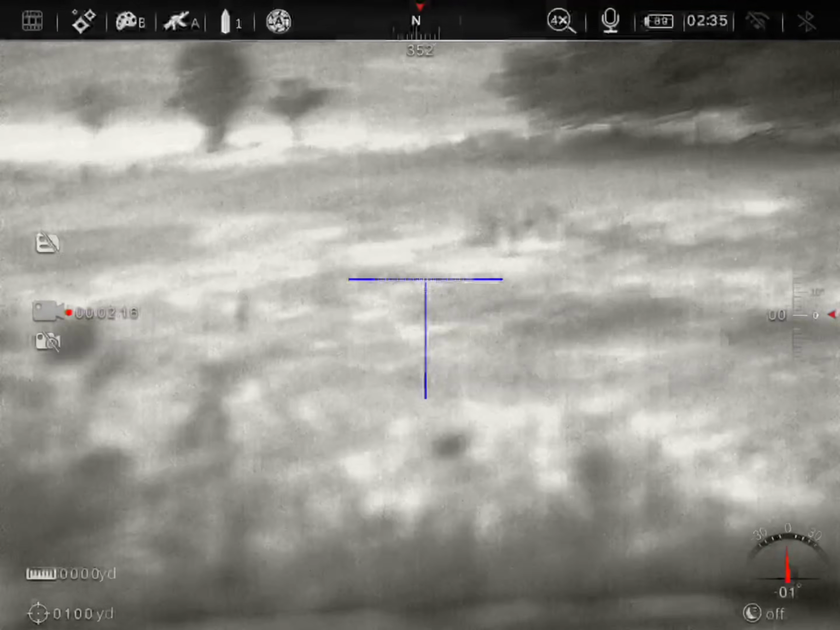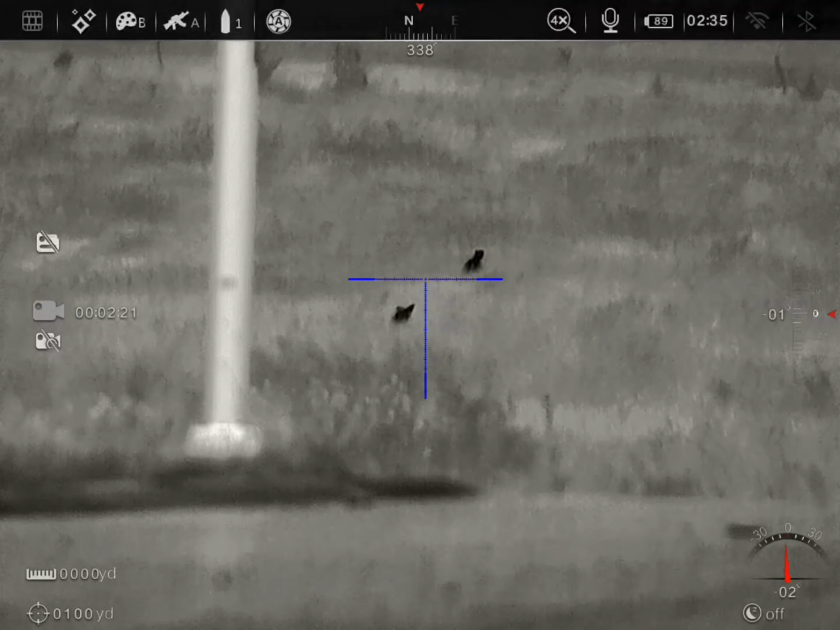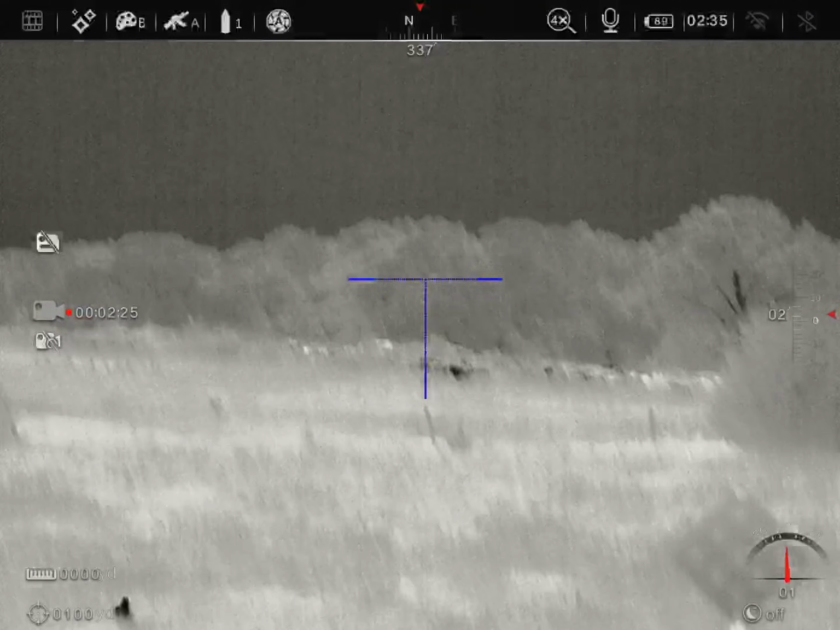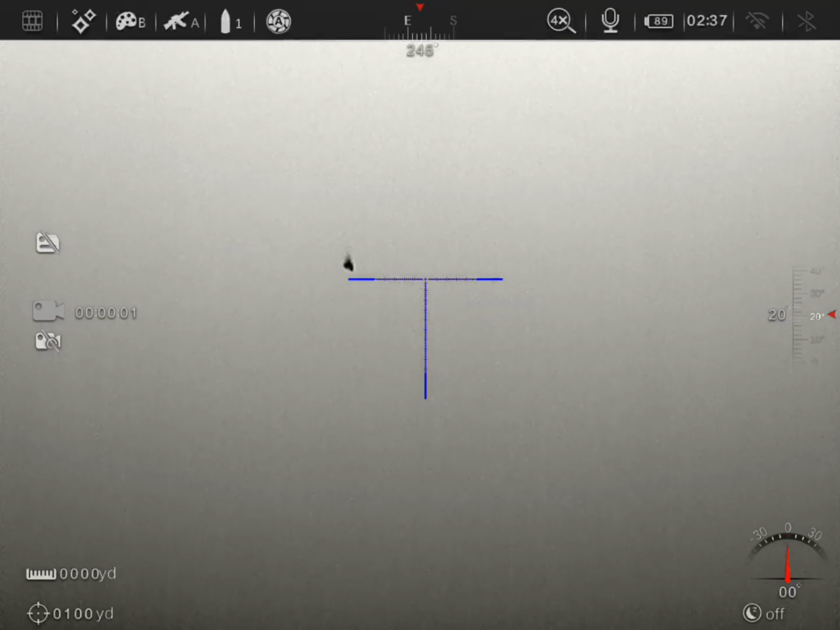Now, once again, everything else is still in perfect clarity. I want to make it really clear about these bats, right? They're hanging around the same area that they always do. They don't really wander off too far.